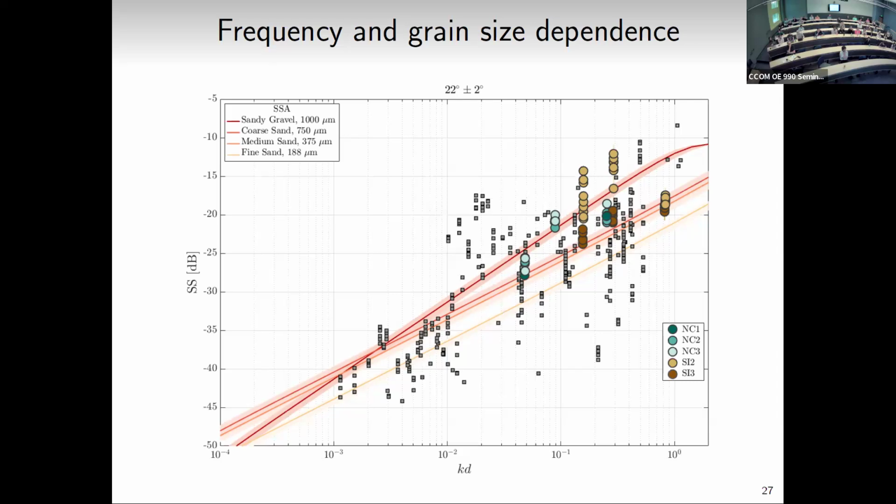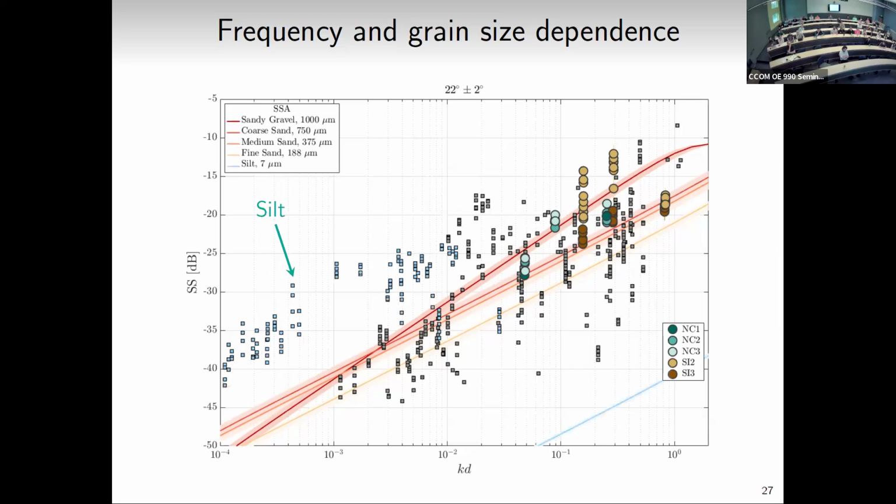And even in some of the literature measurements, you don't see a definite increase; you see some variability with frequency. And I can also throw onto that measurements of fine stuff, some silts, and the prediction for the scattering strength of silts for the interface is down here. That's because I've glossed over volume scattering. I have not included any volume scattering in any of these plots. We're only talking about the scattering from the interface.